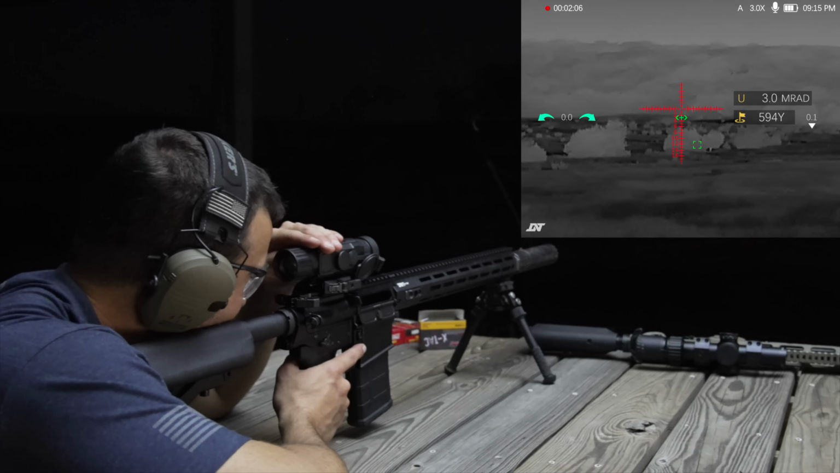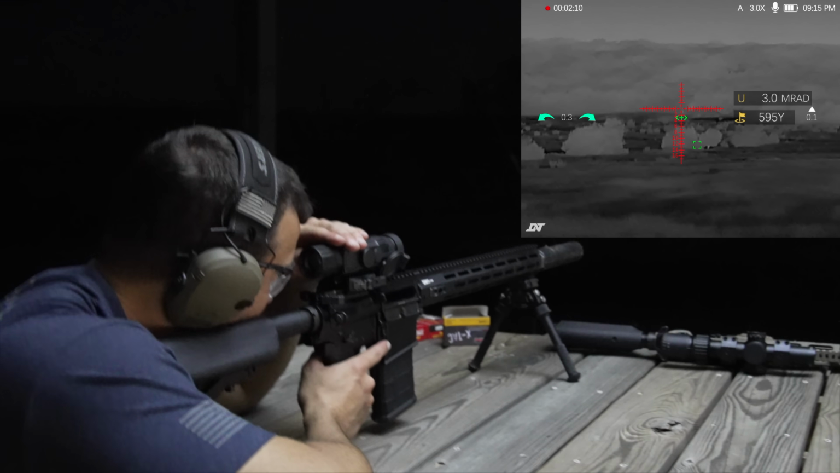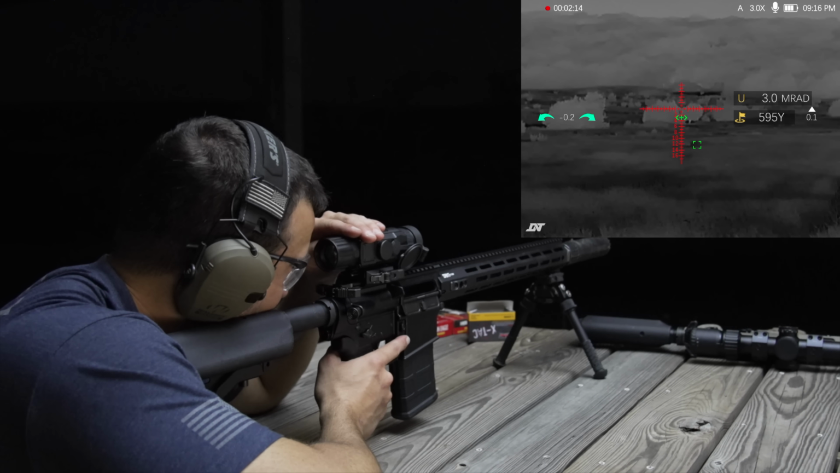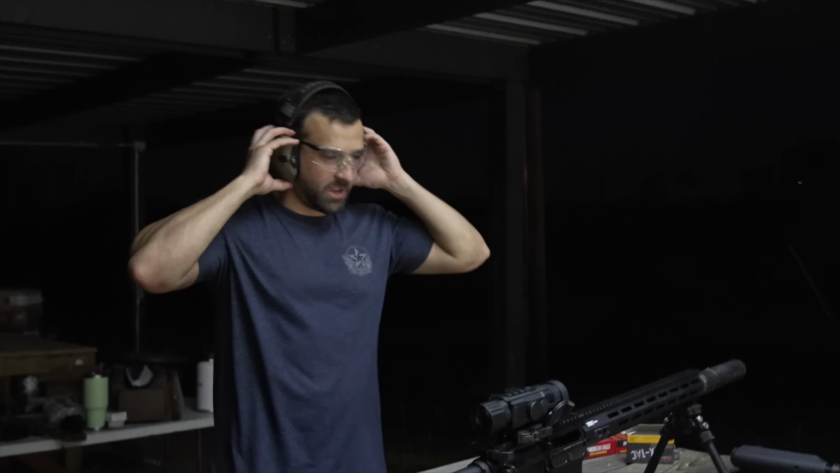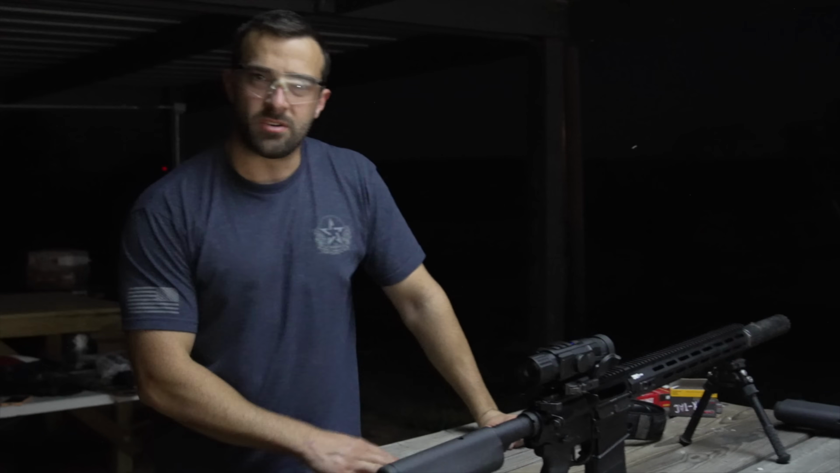There you go. Just as an example, ranging this bush way out here, 595 yards, and then the holdover would be right there at that green line. Just as an example. So that was a quick example with the Hydra HS635R as a dedicated scope. Let's go ahead and throw it on as a clip-on, show you guys how easy that is.